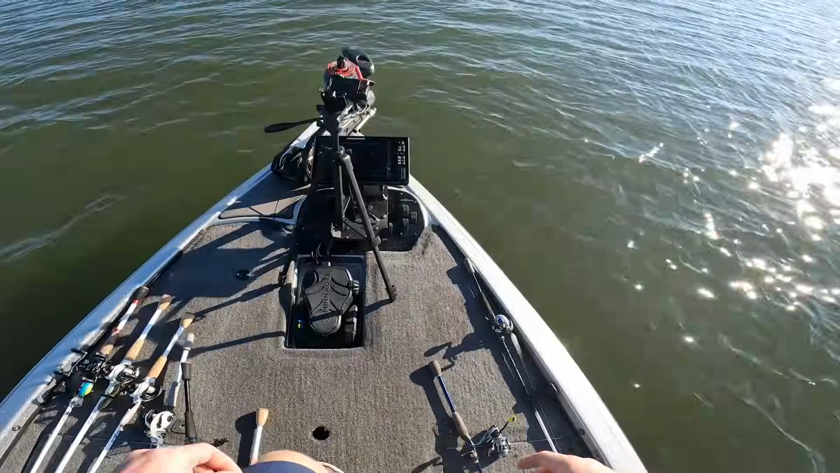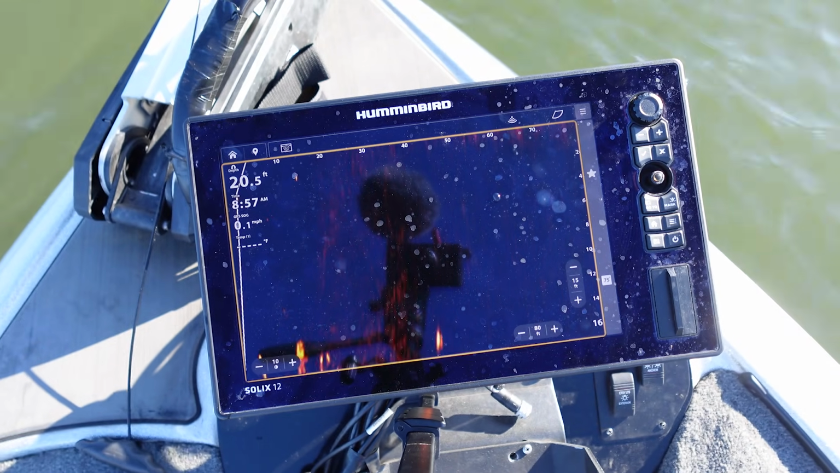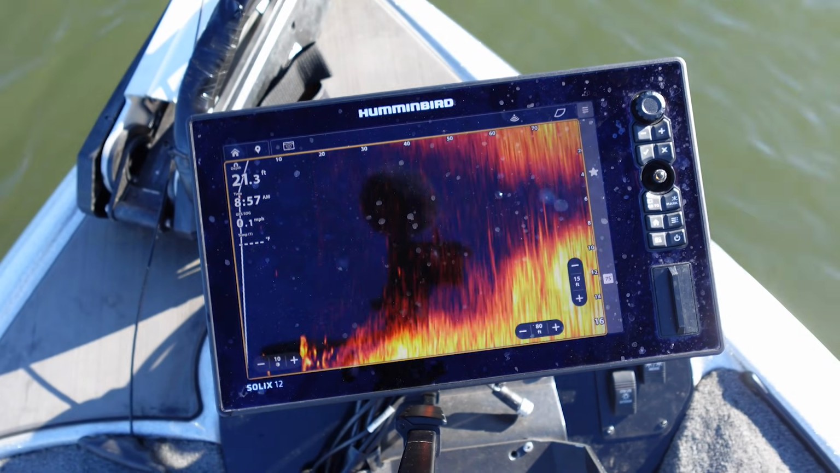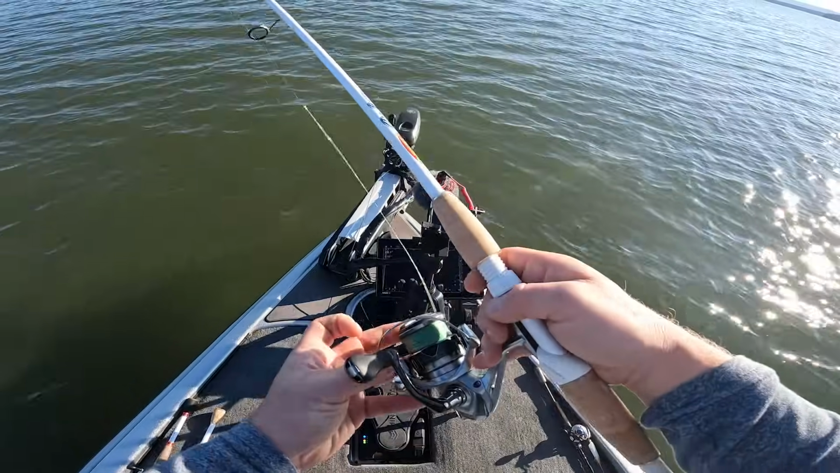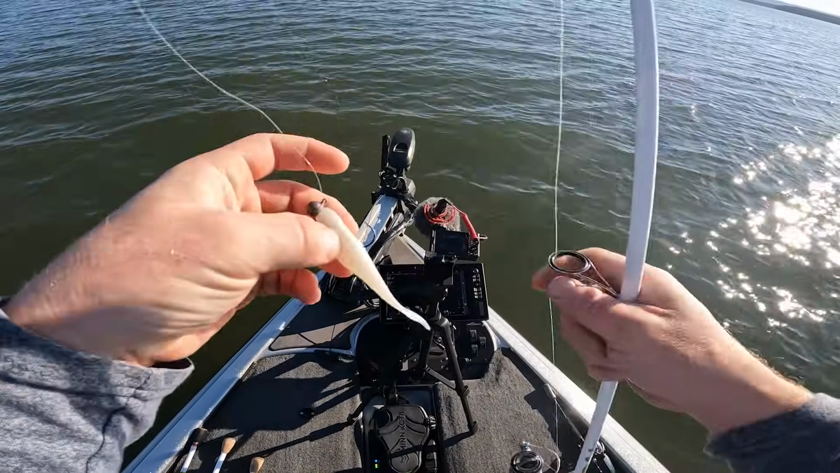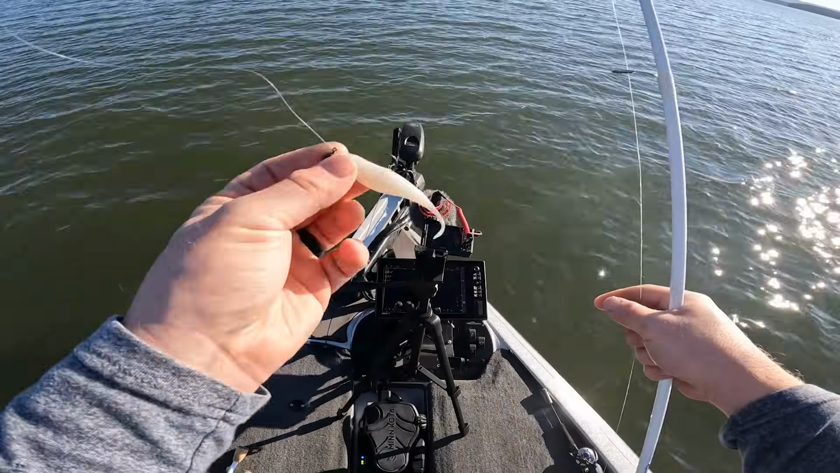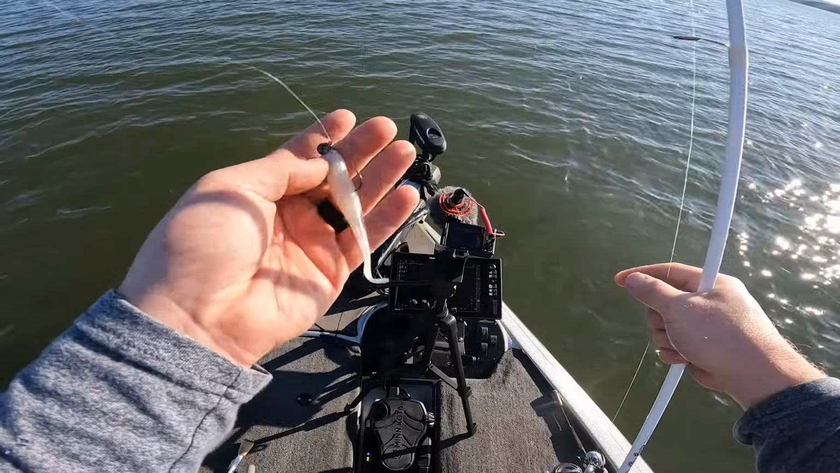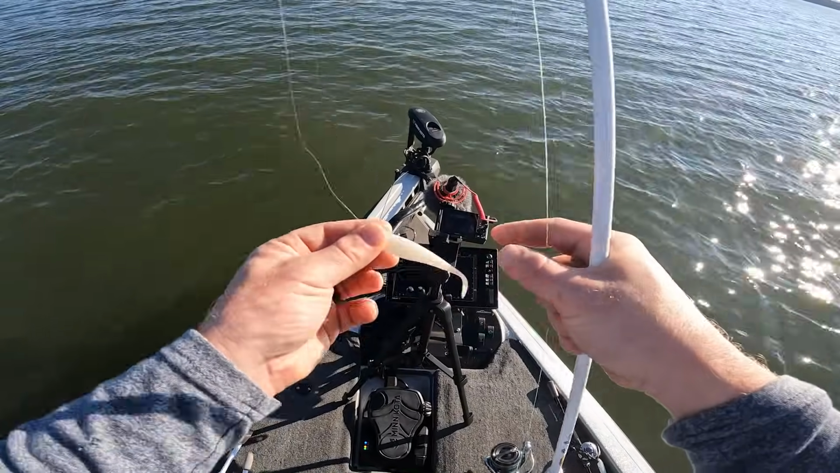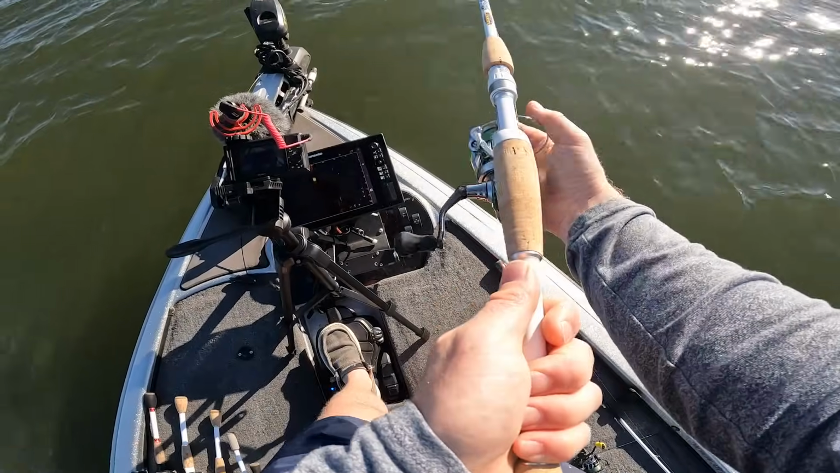All right, guys, got the tripod set up. About the best I can do to get you to see what's on my screen. So the first thing I'm gonna start out with is this little old minnow, a little 3/16 tungsten head. Little bait. This is not a big bait. I don't have any intensifier to make it look better. I put Bait Pop on like 2 hours ago, but it's definitely worn off. So we're gonna bomb this thing out there.